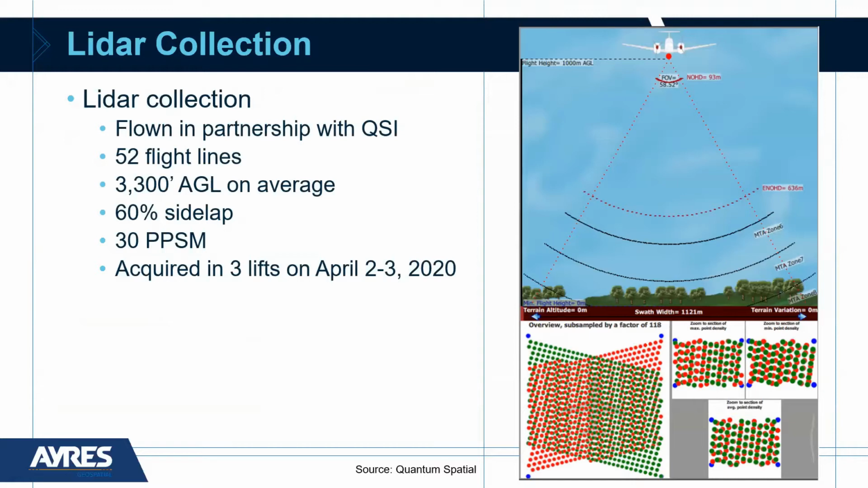So again, if you just take a look at the LiDAR collection components, QSI brought in the 1560i sensor over 52 flight lines across the county, flying on an average of about 3,300 feet above ground level. It was planned with full 60% side lap, so we're ensuring full double coverage across the ground. And then, of course, we're achieving this 30 point per meter point density. And ultimately, the data was acquired on 3 lifts between April 2nd and 3rd last spring.